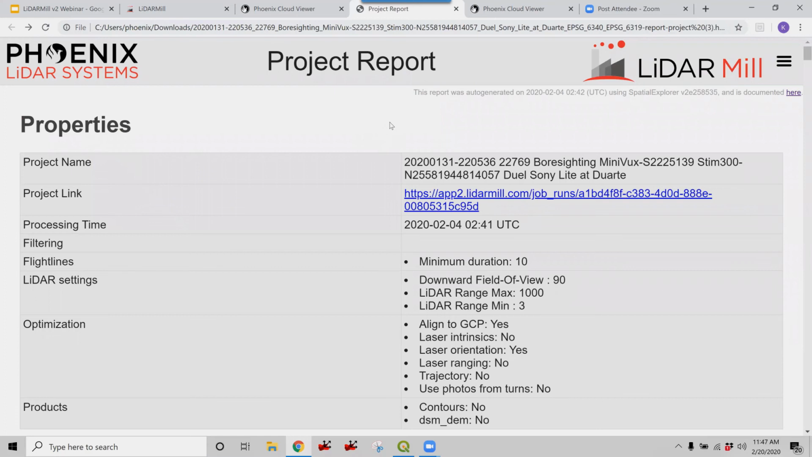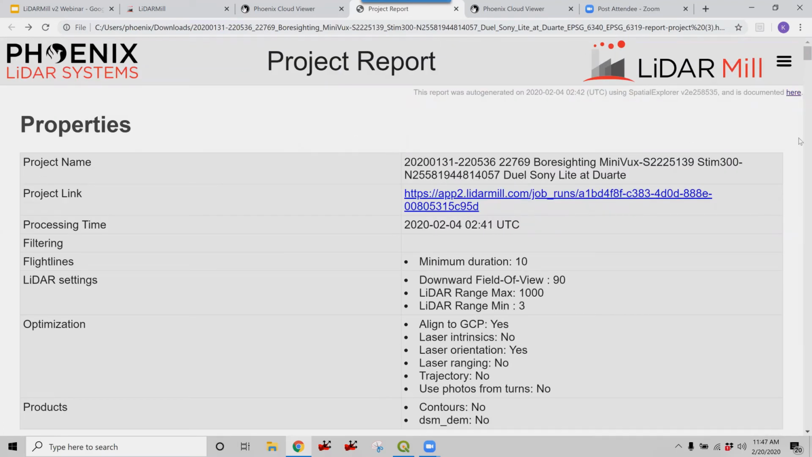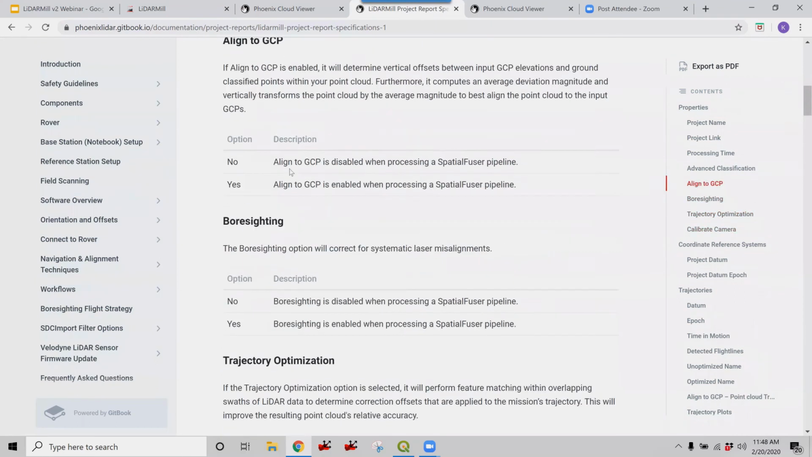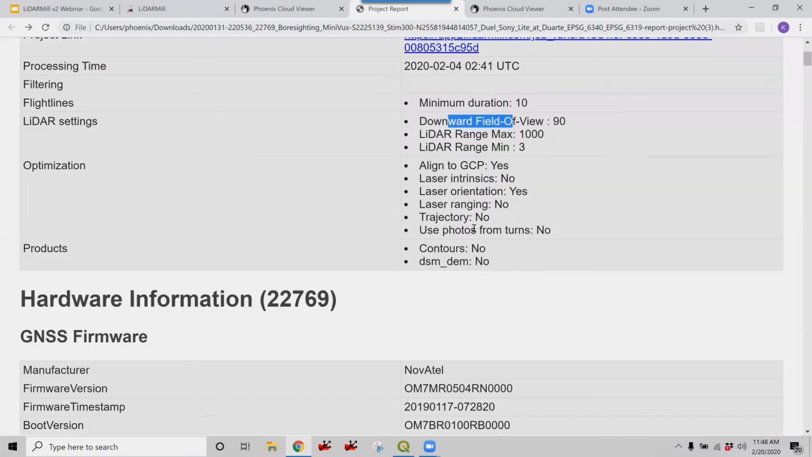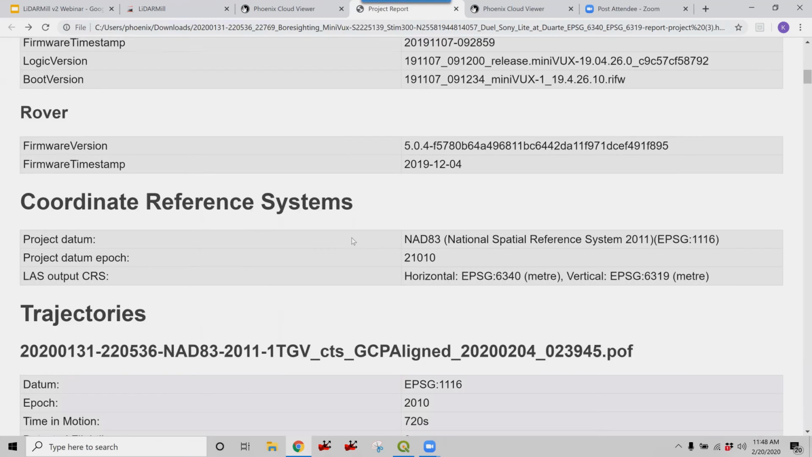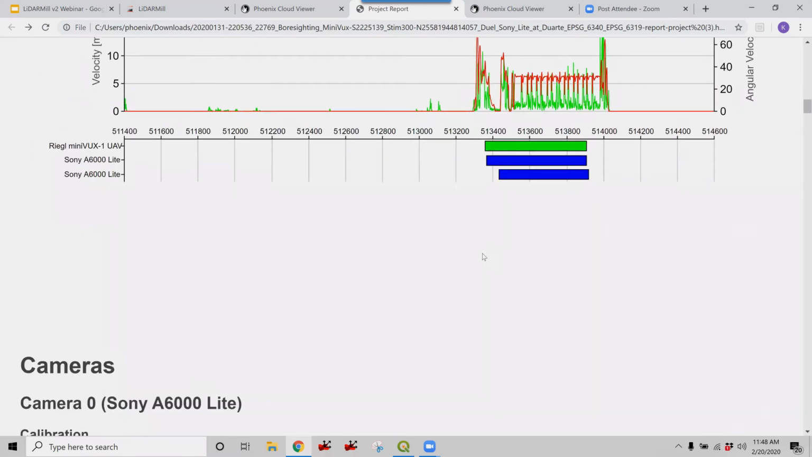The last thing was to go over this project report. And some of the great things in here, there's so much information in here. And I'll go through it. Up here at this link, by the way, I'll just click on it to show you real quick. If you have any questions about the project report, just click here, and it'll give you detailed information about it. But I'll go back. So within this project report, you have all of your settings you used within your project, your hardware information for GNSS, LiDAR, rover, coordinate reference system information, trajectories, information about optimization.